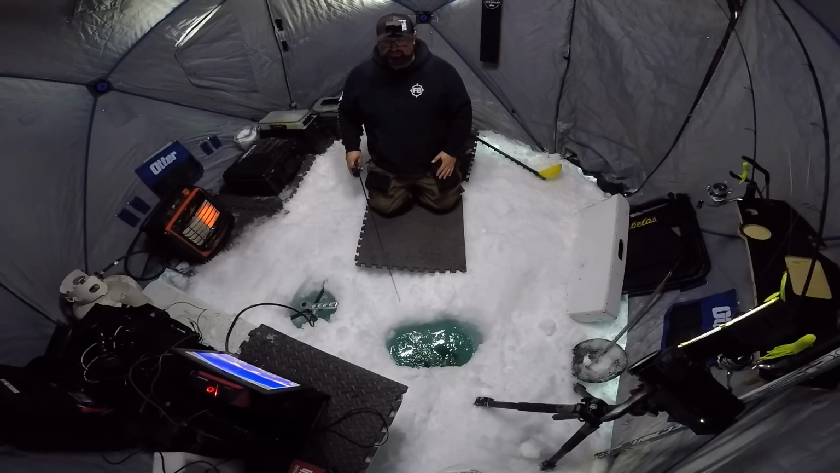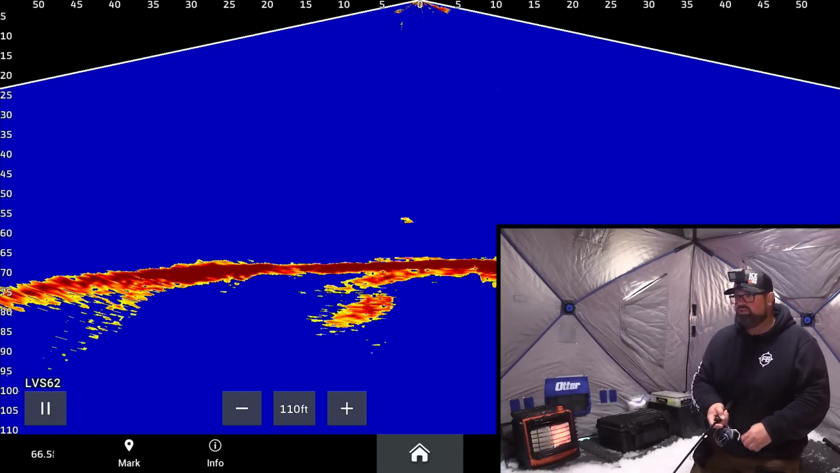Well, that's good. Caught a laker even before I got the chair out. Life's good. Oh, got another little guy here.